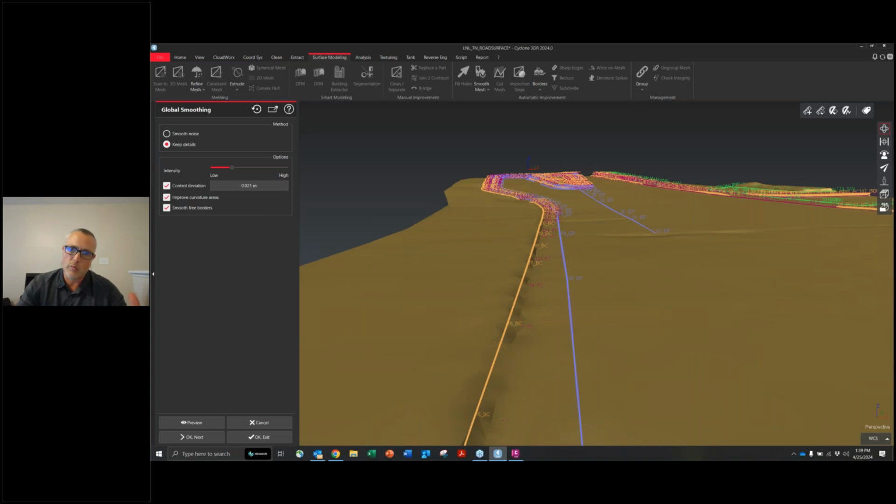If you're going back and forth with sharpening the edges, smoothing the mesh, sharpening the edges, it just helps get it a little bit more uniform and trying to hold to what you're basically telling the mesh that's important. You're telling it these break lines are important. So obviously it's very important to pick good break lines as well.